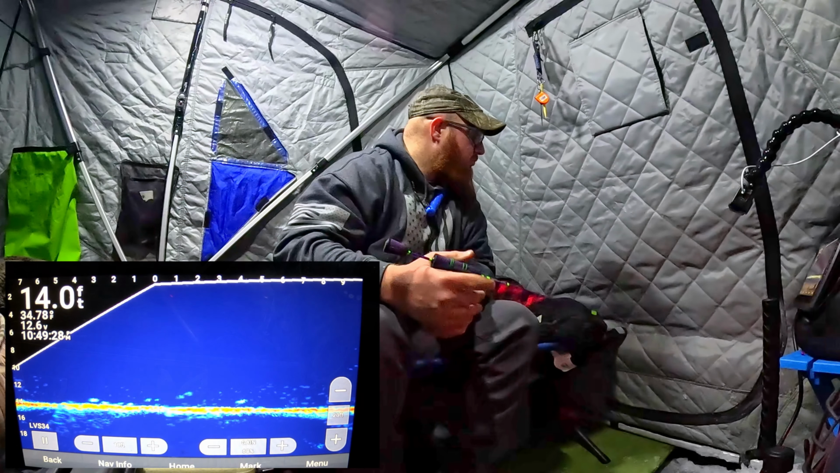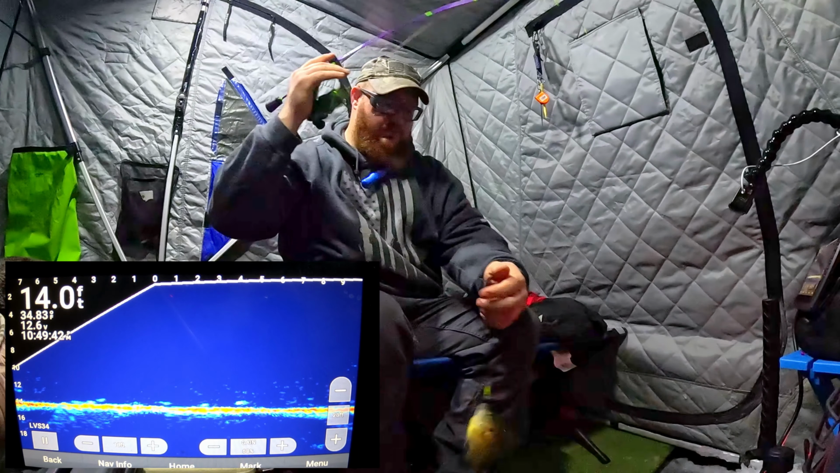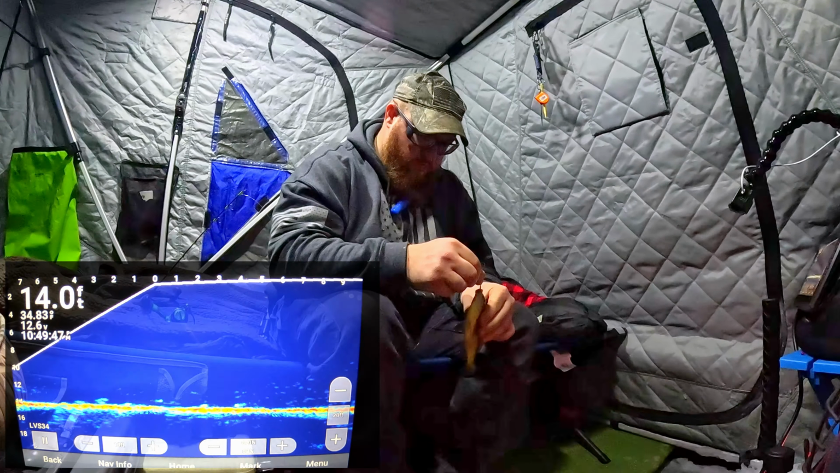But I see a big fish coming in. I want to get down there real quick. There we go. Been a minute since we caught something. This one doesn't feel as big as the others. Ooh, gill. It's a thick gill too.